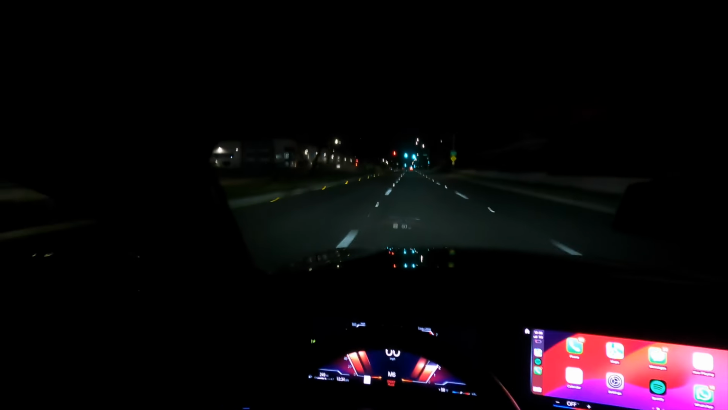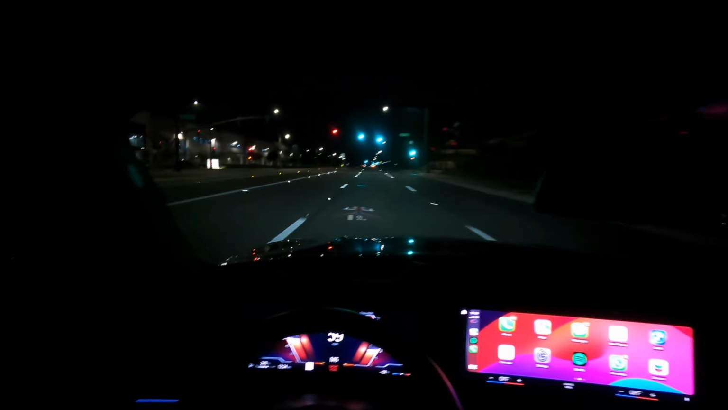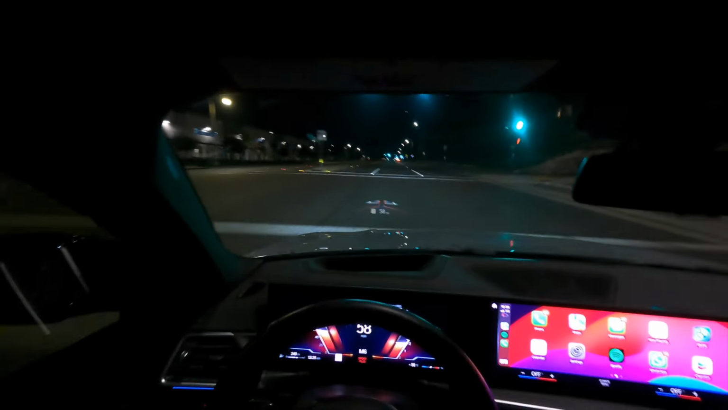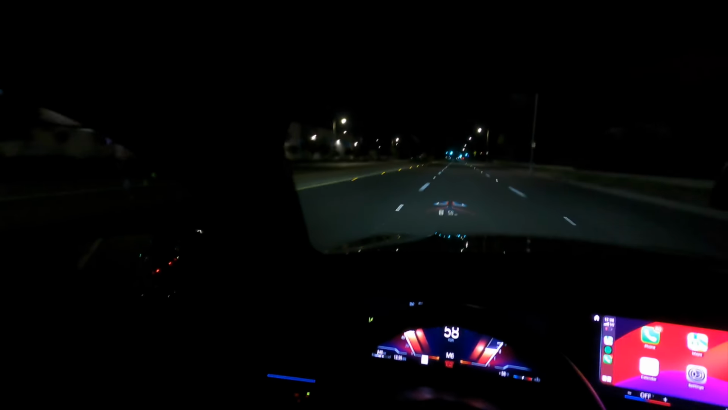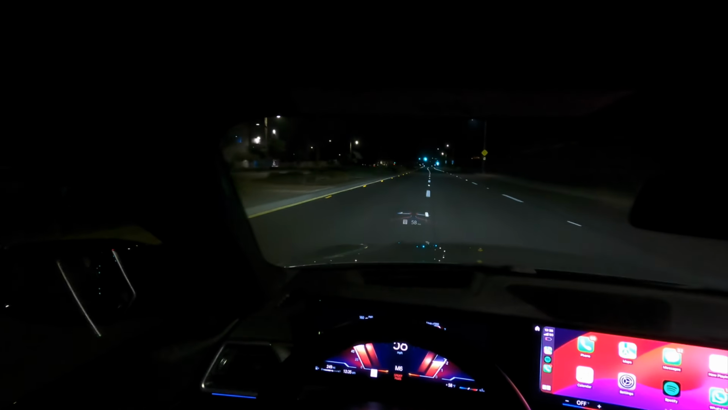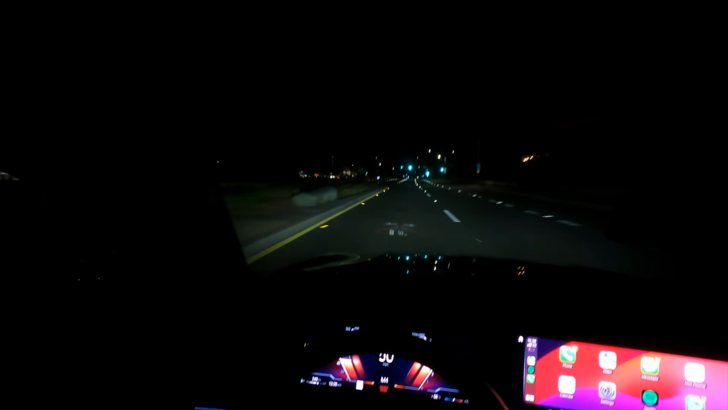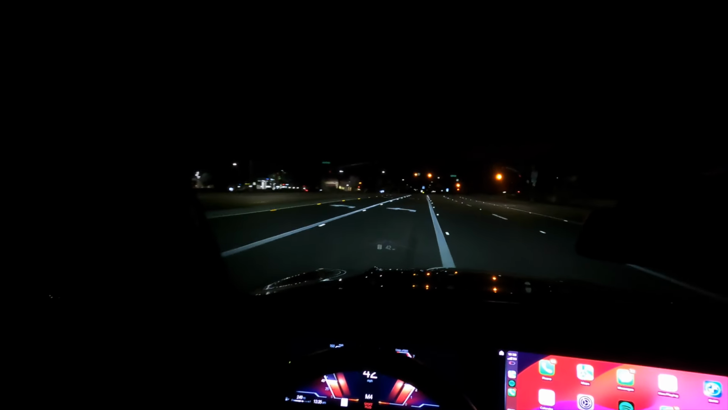When I bought this car, for those of you guys that don't know, I was supposed to buy this or an F80 M3 or a Mark V Supra. That was like my top 3 choices. I was this close to buying an F80. The deal fell through. This one popped up like a month or 2 later. I jumped on it and here we are, and no regrets at all.